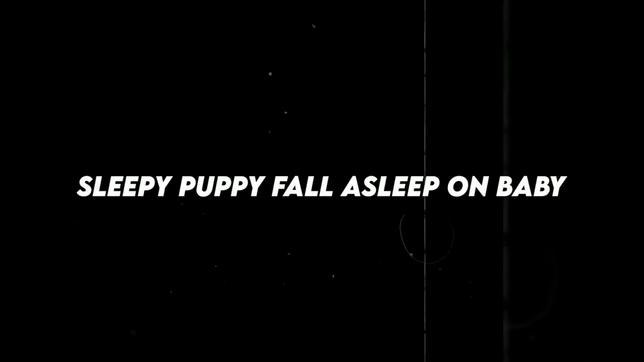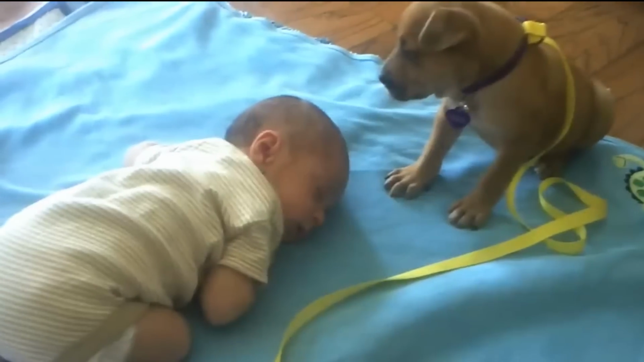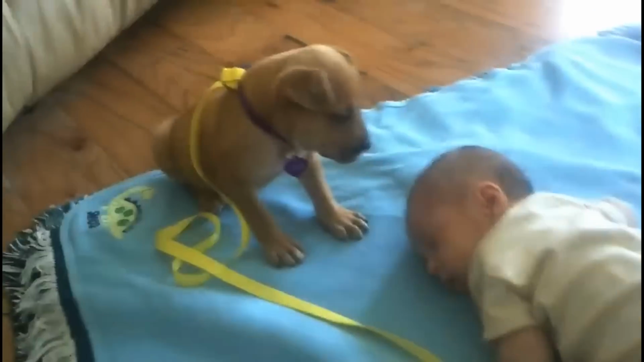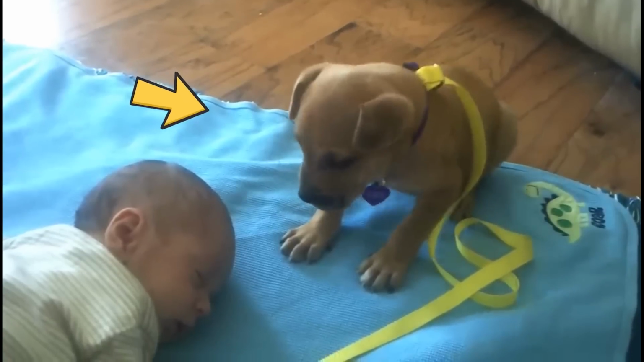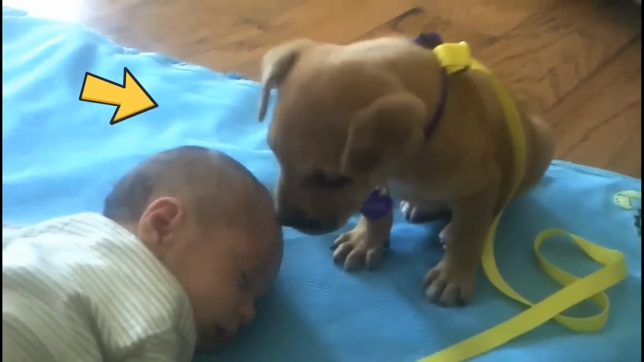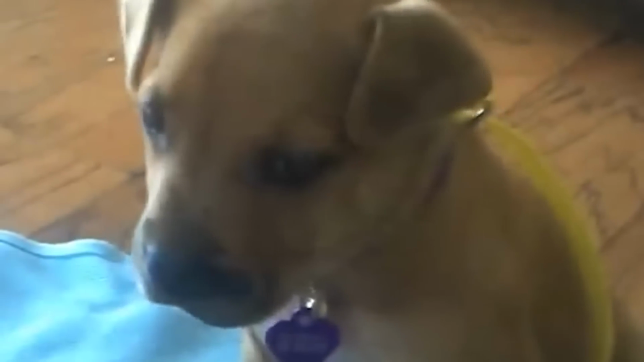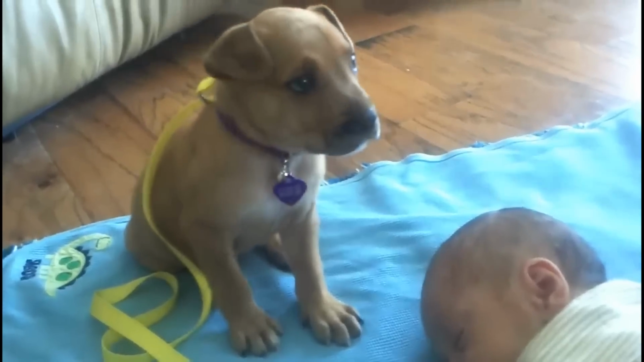Sleepy puppy falls asleep on baby. Meet the ultimate cuddle buddy and loyal protector, this adorable pup. Despite their best efforts to stay awake and keep watch, they just can't resist the call of sleep. Before long, they're snoozing away, right on top of the baby they're trying to guard. But even in their slumber, this sweet dog's instincts remain strong. They snuggle up close, wrapping their furry arms around the little one, keeping them safe and sound.